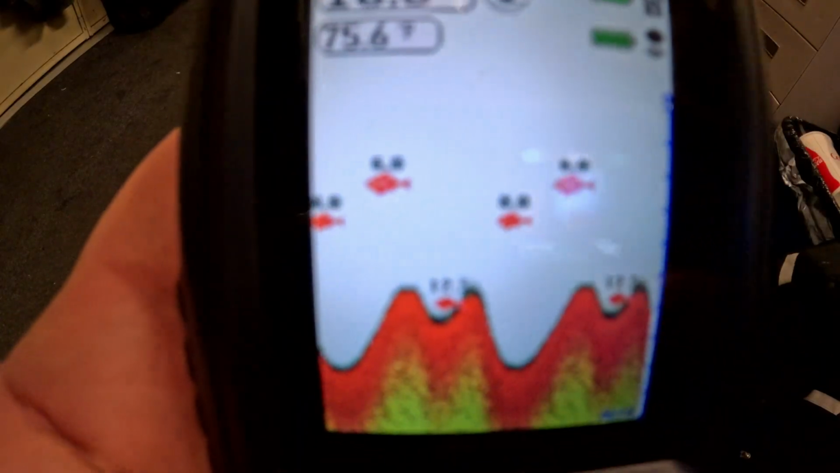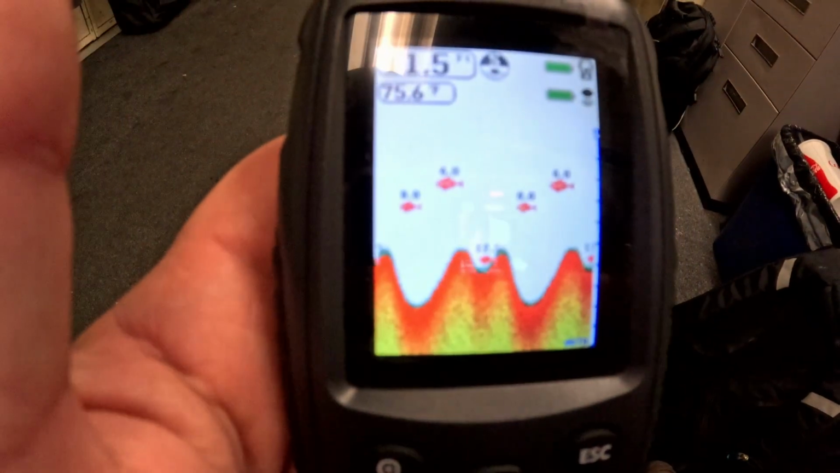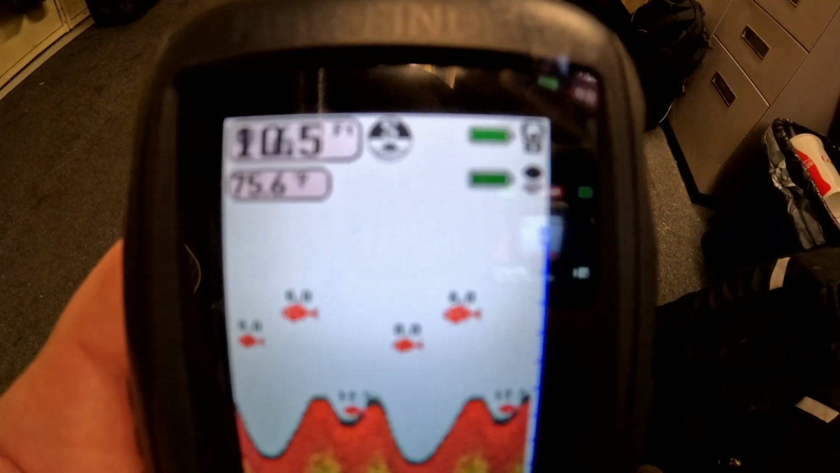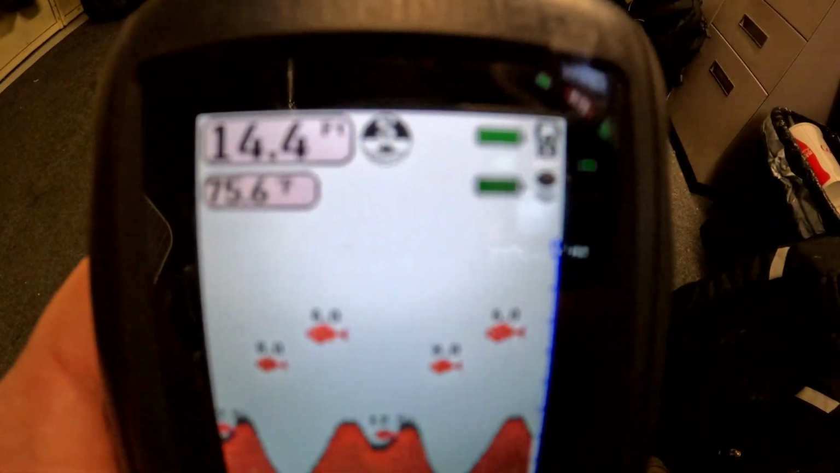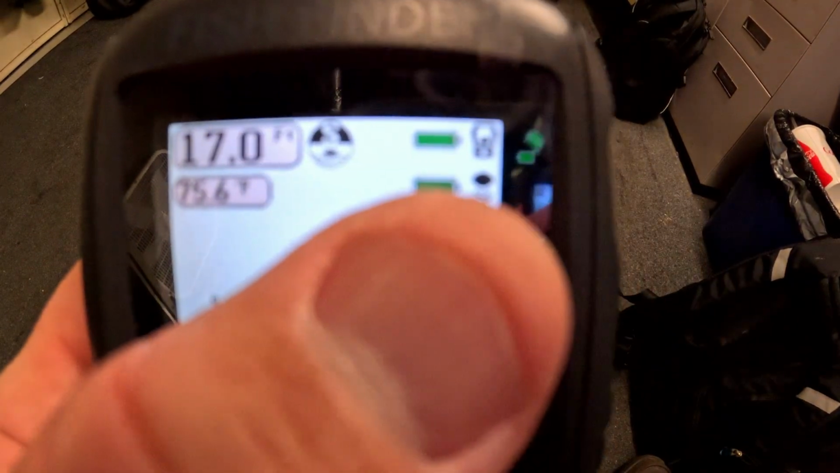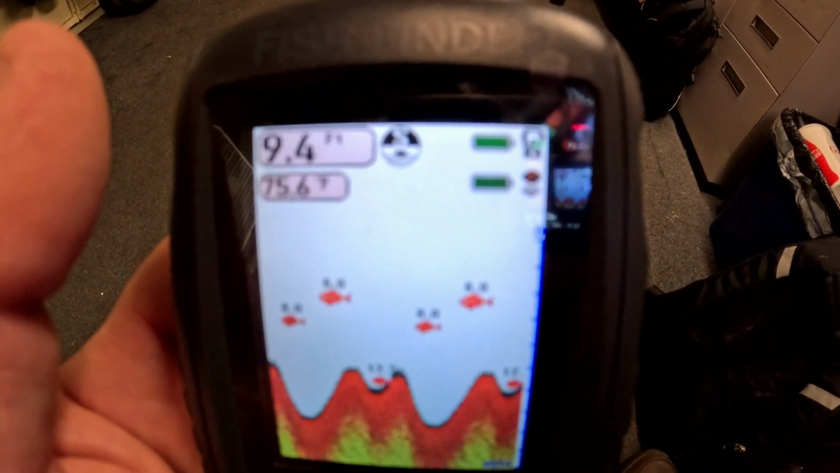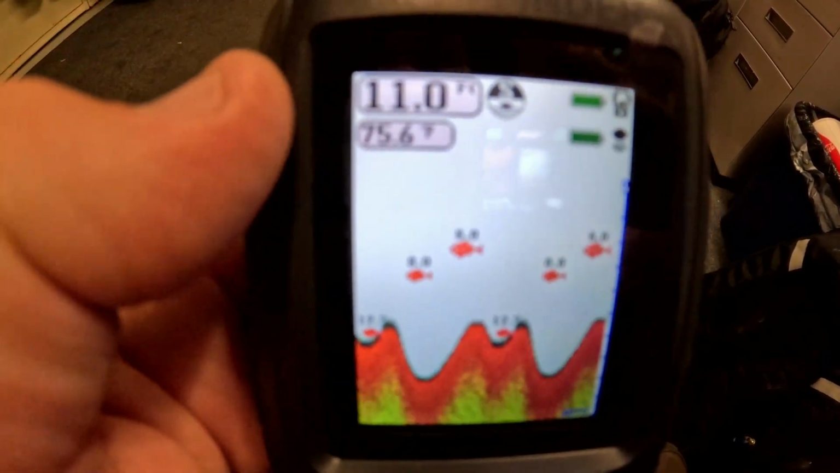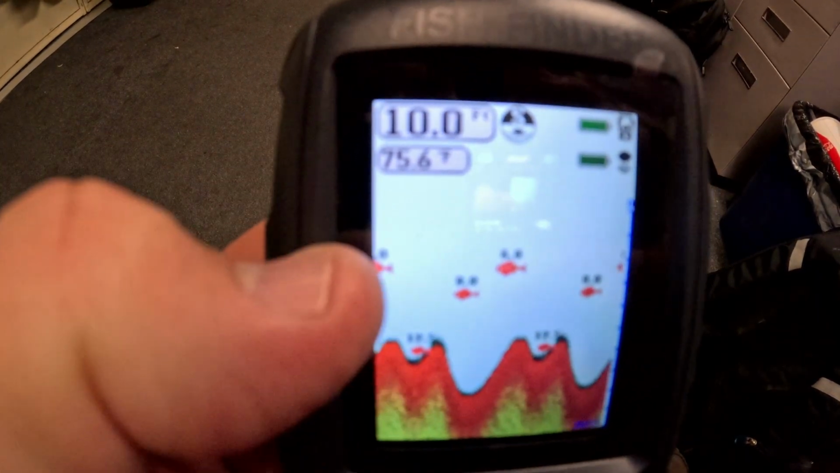These little numbers, which I don't know if it's kind of hard for you to make out, but that's giving me the depth of the fish, where they're at. And over in this corner, the right corner, it gives you the handheld battery life left and the sensor. The bottom little icon right here, where my thumb is, a little black dot. I know it's hard to see on this camera, but that's the actual castable sensor part. Up here's your depth. Right here's your degrees, contour, fish.